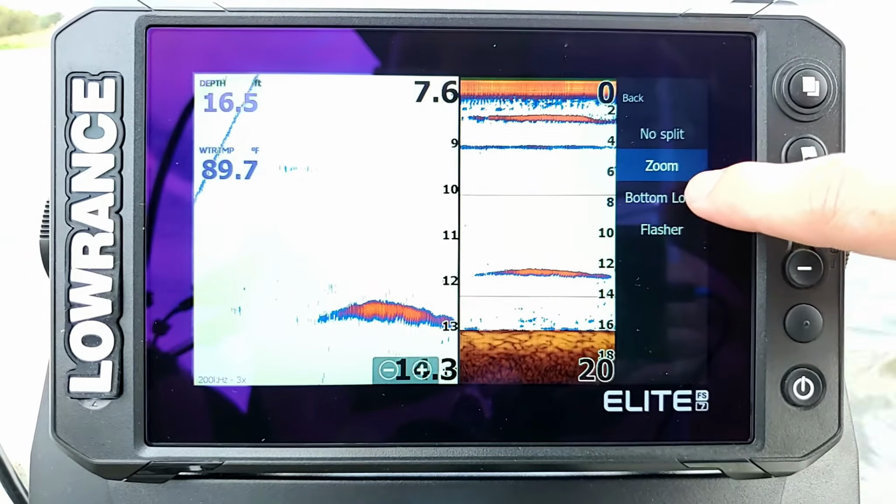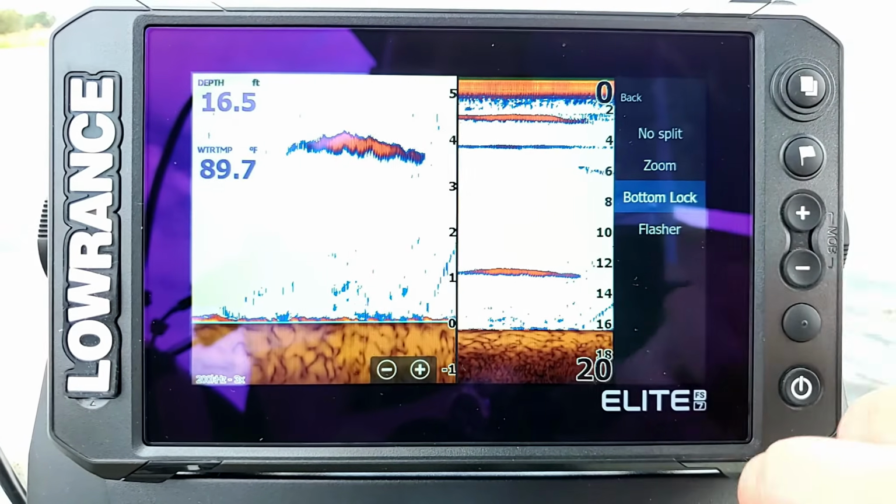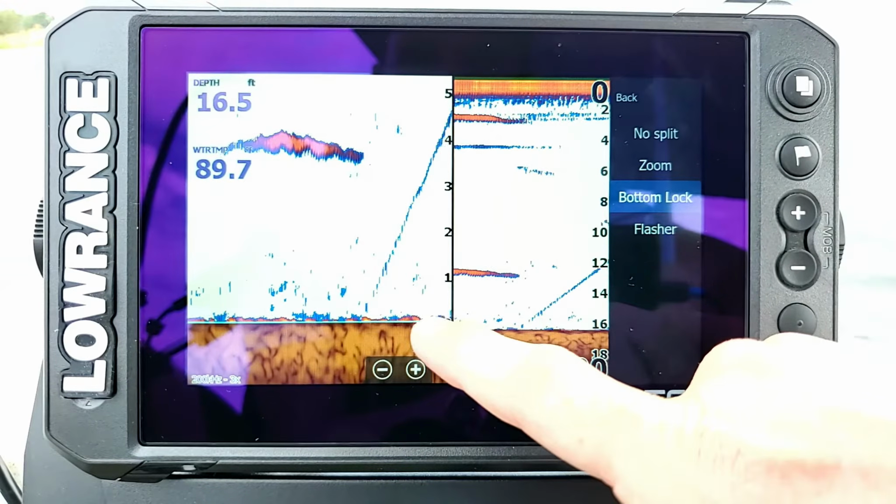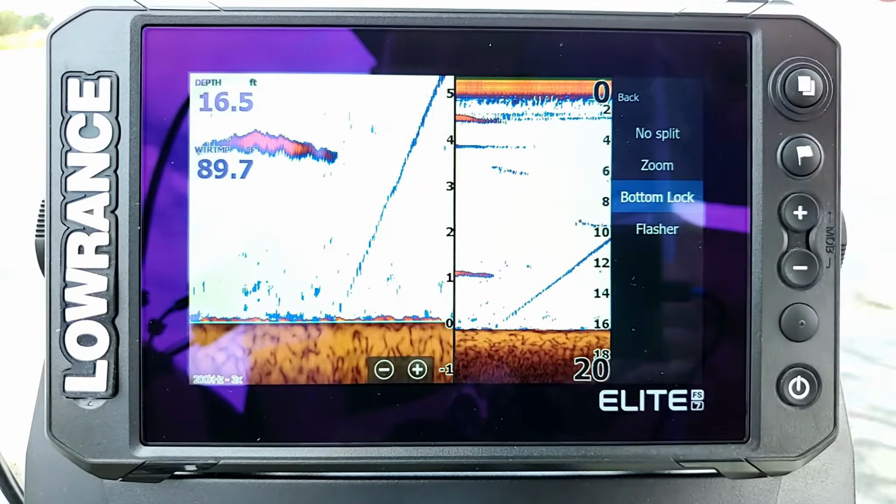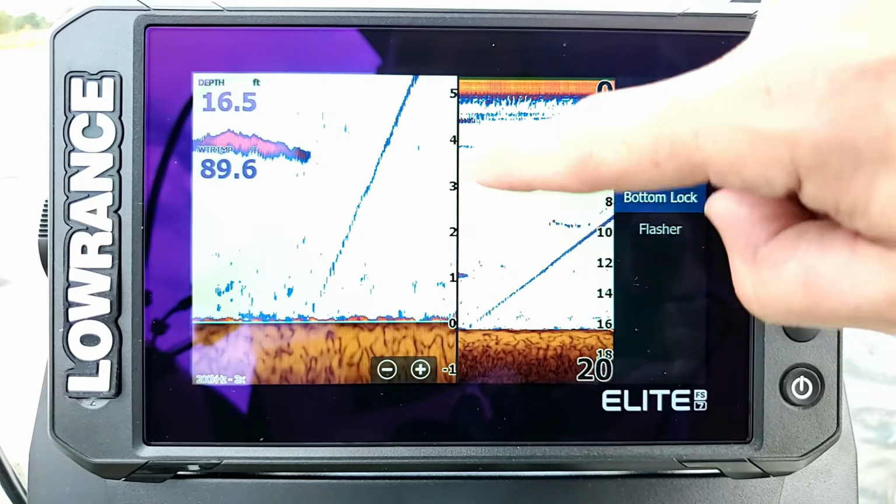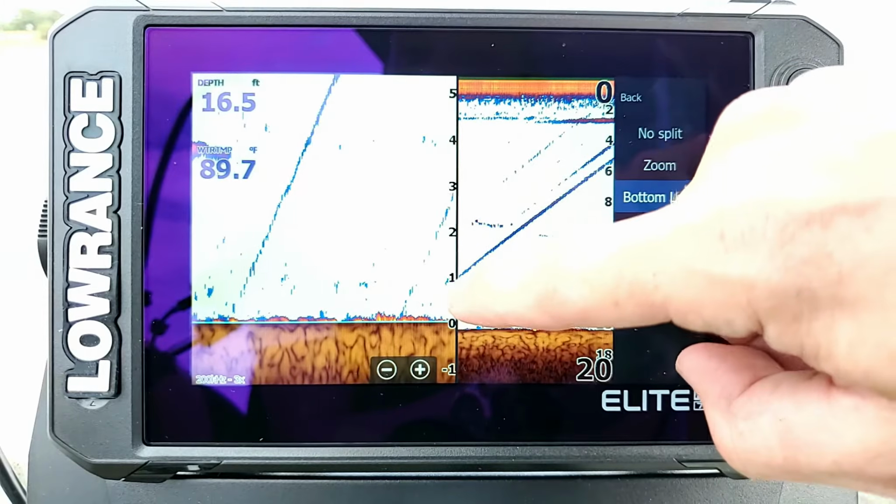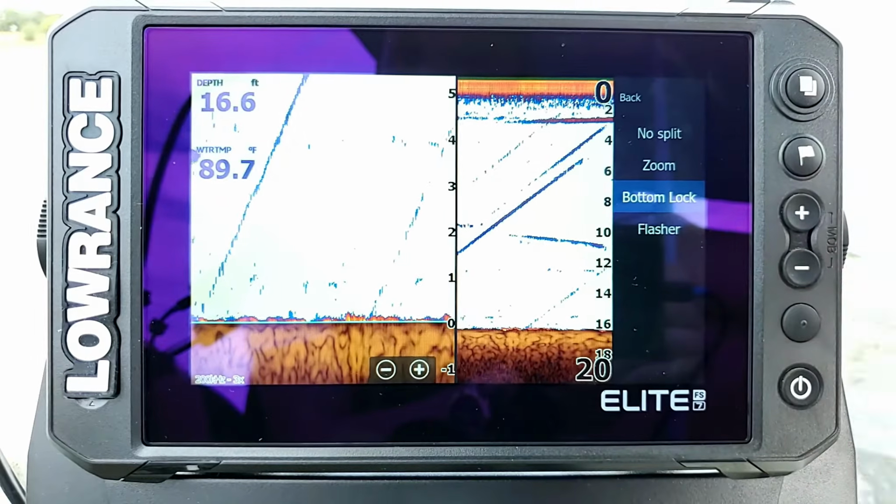The next one is the bottom lock. It's similar, except we don't have the lines, and it's always locked onto the bottom. You can also see how the depth scale has flipped. It tells us how far off the bottom a specific object or fish actually is, so that can be pretty useful.